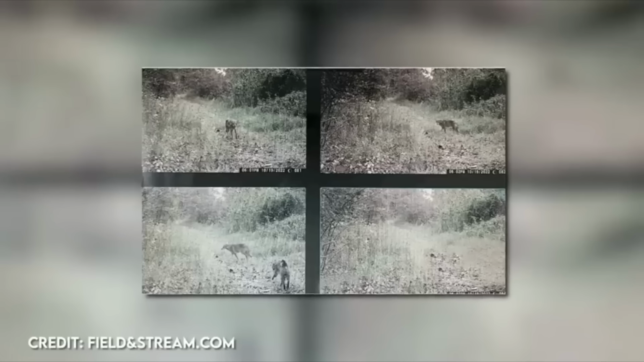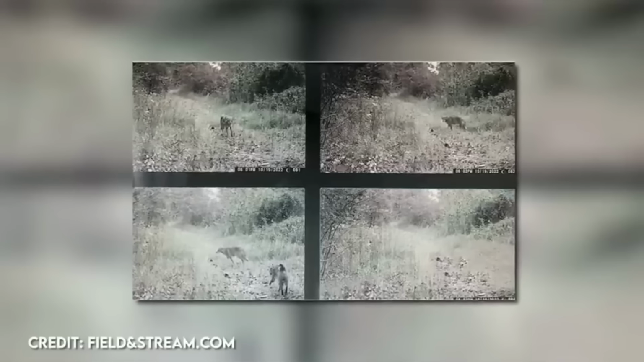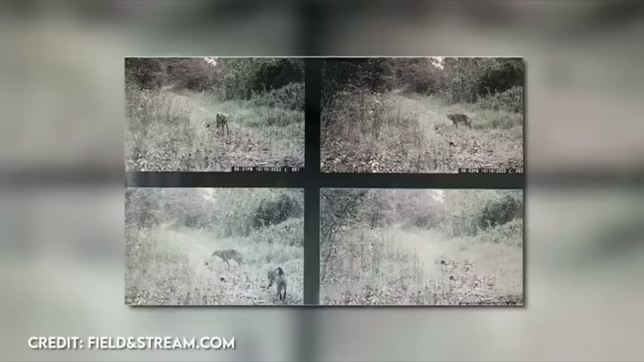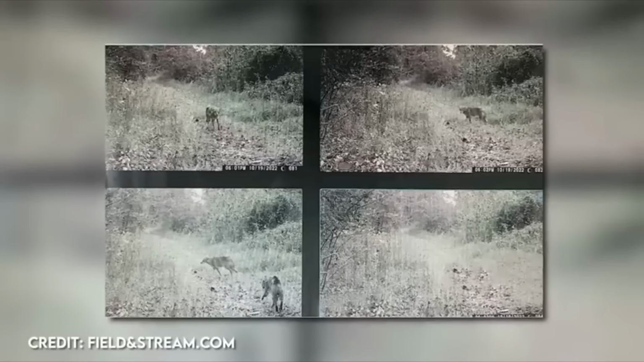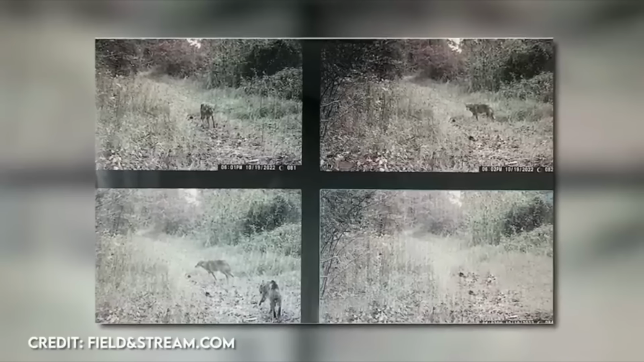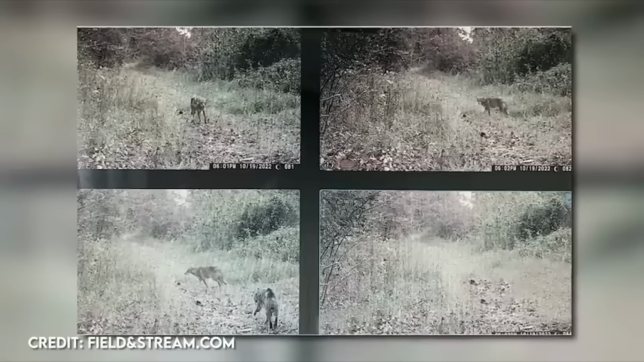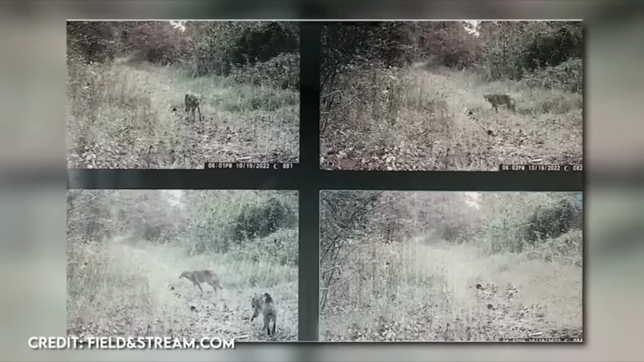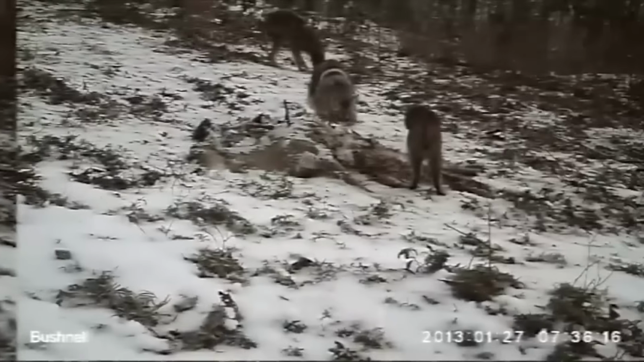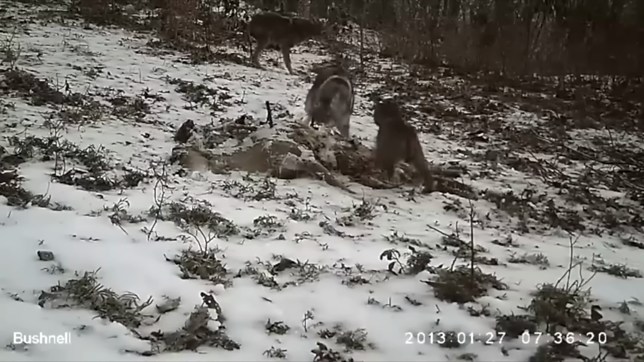This next clip shows a few photos from a trail camera. A man captured a rare and intense standoff between a coyote and a bobcat on his trail cam. The footage shows the two animals facing off, with the coyote appearing to be on the defensive as the bobcat advances. Despite their similarities in size, the bobcat wins the standoff and the coyote eventually retreats. While bobcats and coyotes rarely fight, each knows the other is a formidable foe.